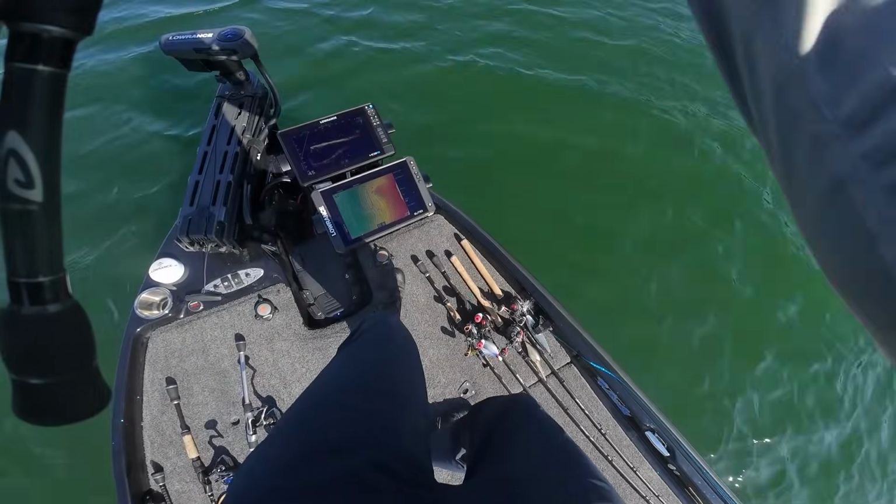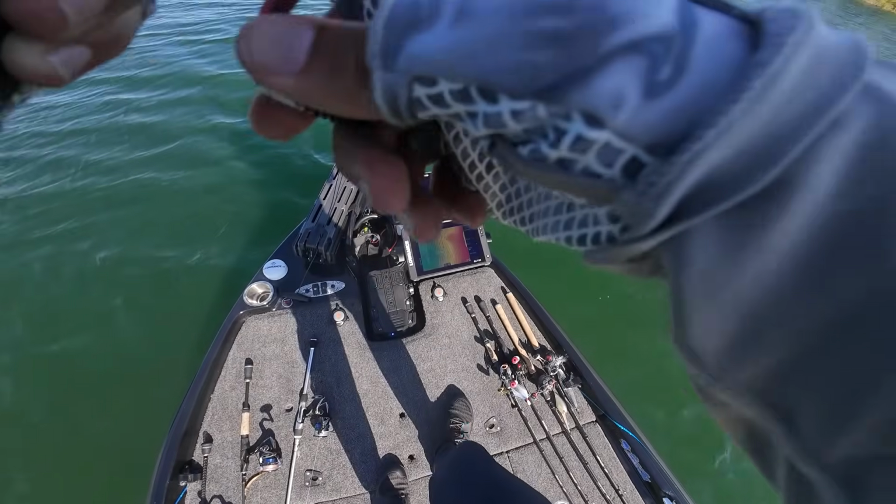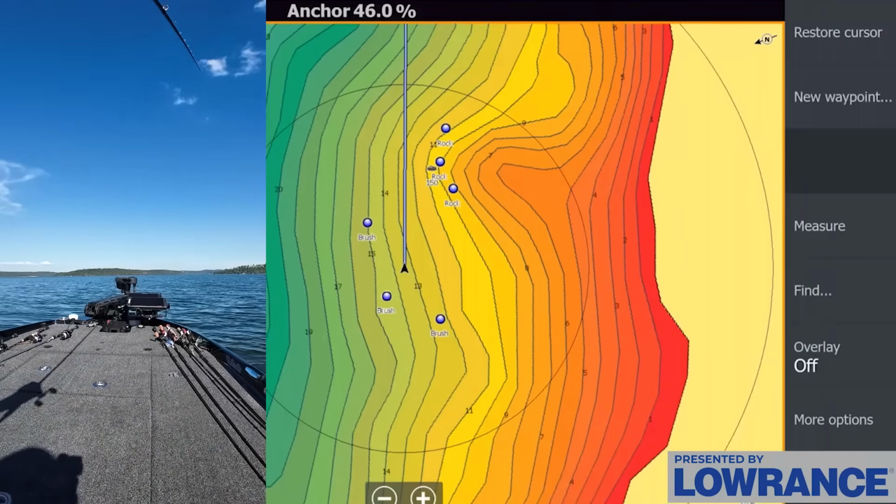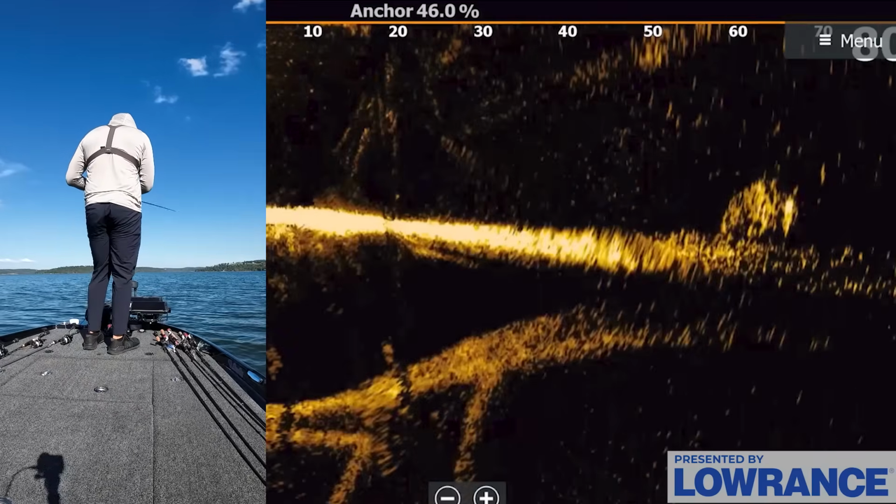Hit, oh my gosh, one smashed it right there. Come on, he hit again. Look at him, oh my gosh, on the active target. Okay, wait, I gotta switch it back. They're all over it on the active target. How do I get this back over here? Again, lined up on these fish. Okay, here we go. Lined up on these fish with the traditional method.